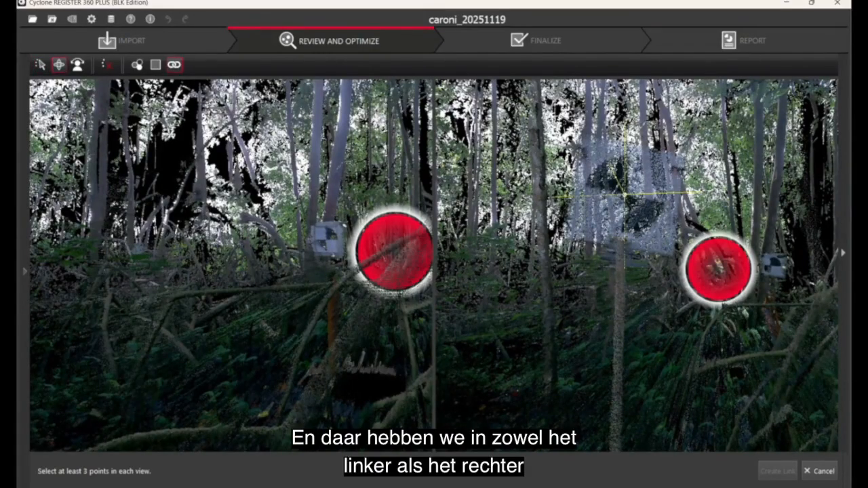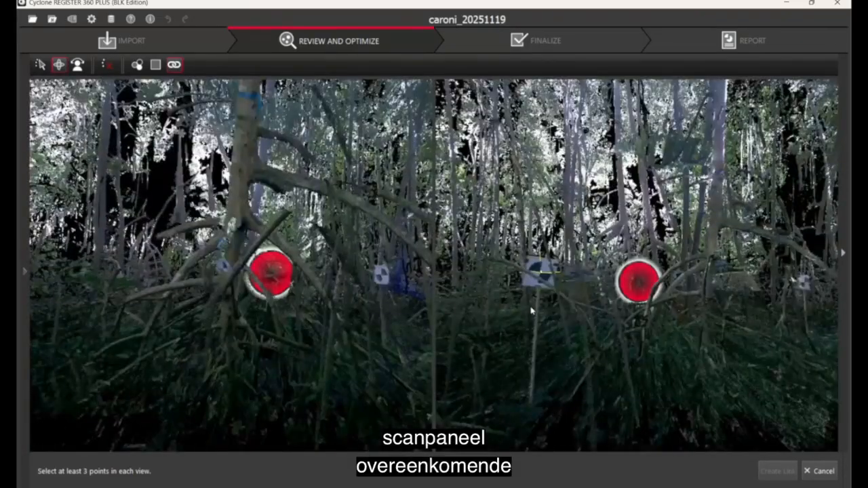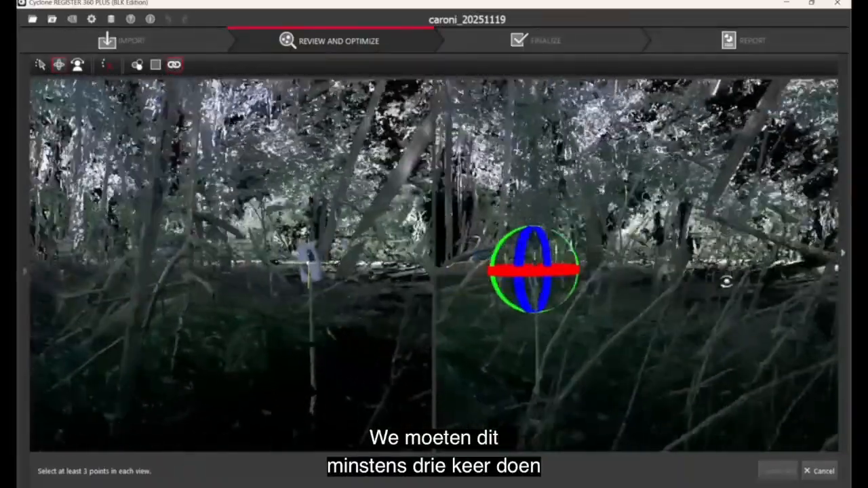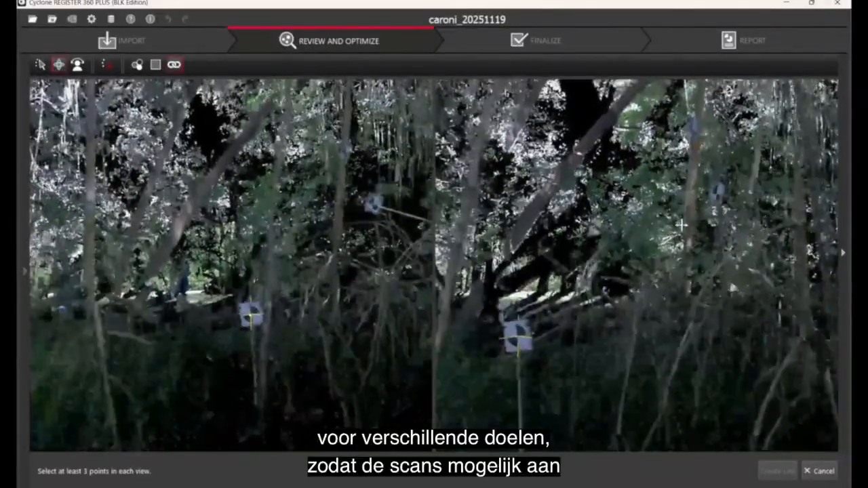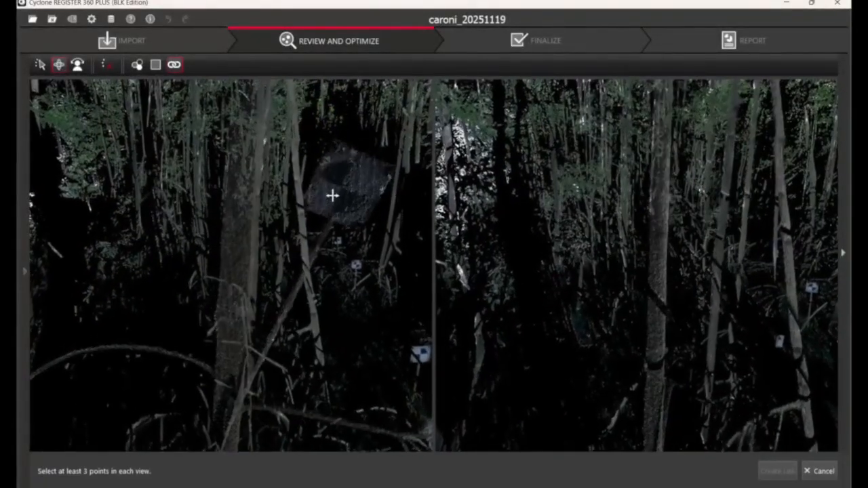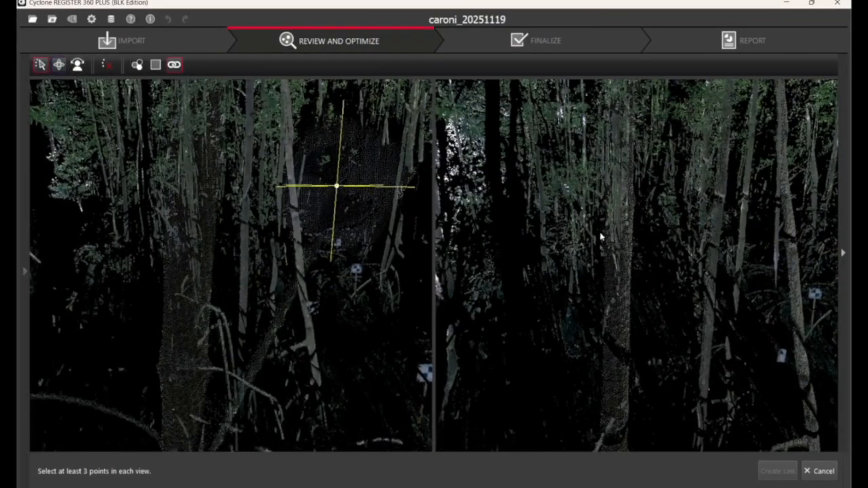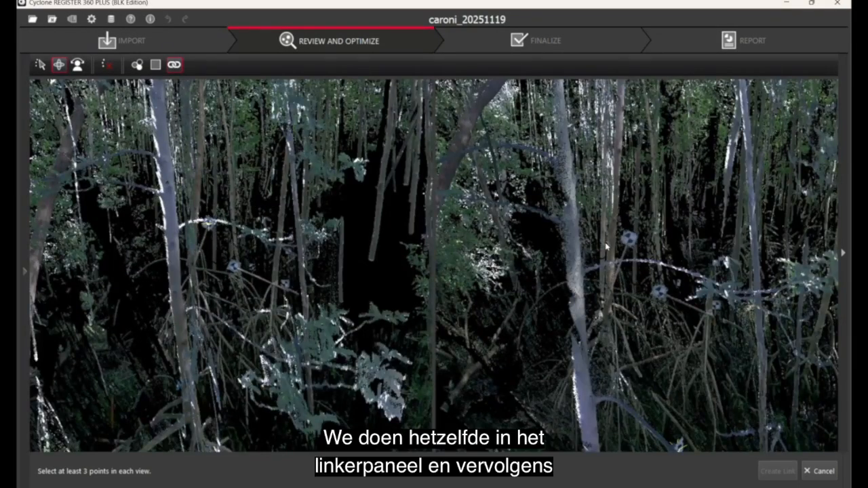And there we have selected coincident center point targets in both the left and right scan panels. We have to do this at least 3 times for various targets in order for the scans to be possibly linked. So here again, we put the center point of the target in front of black no data space in the left panel, and we do the same in the right panel.